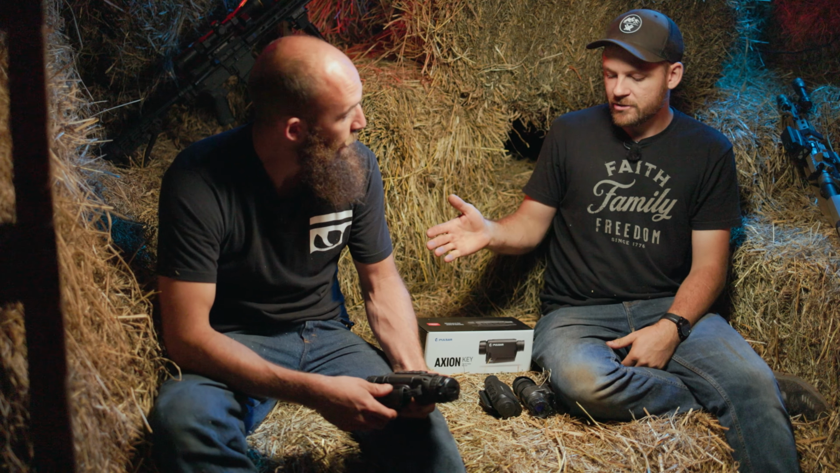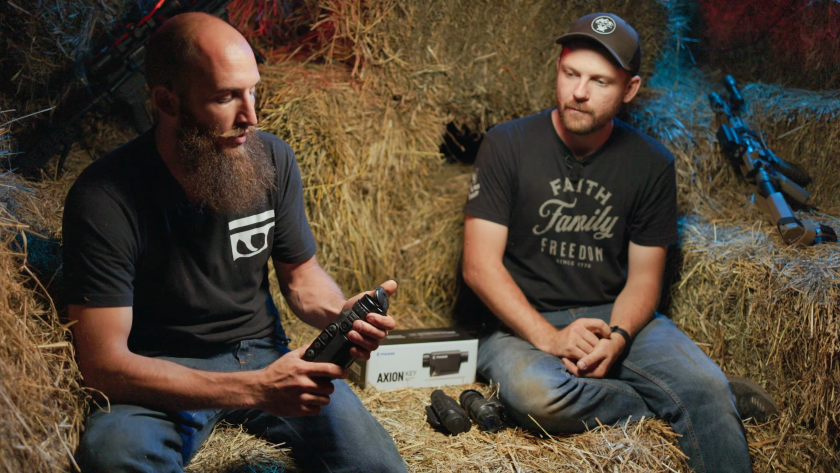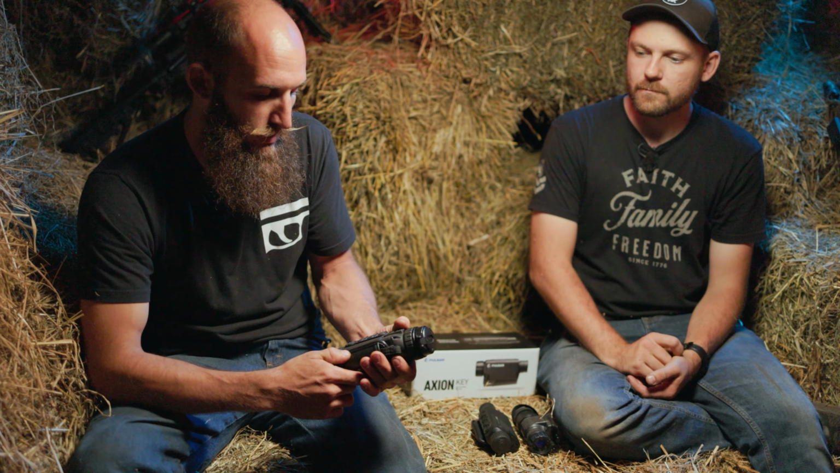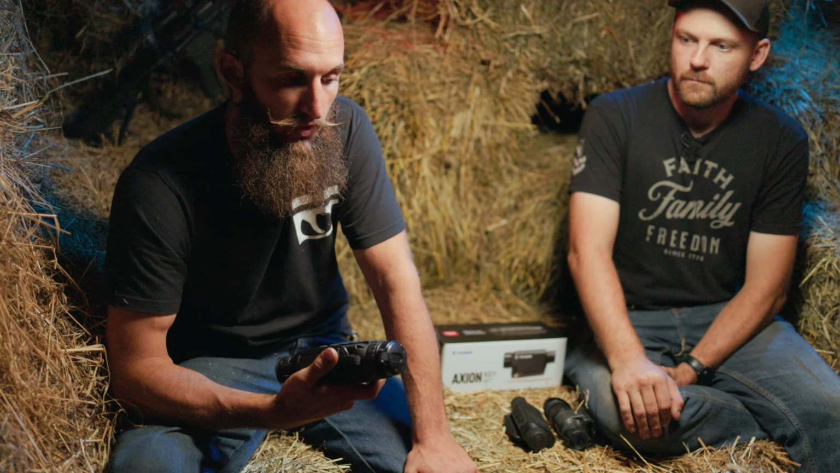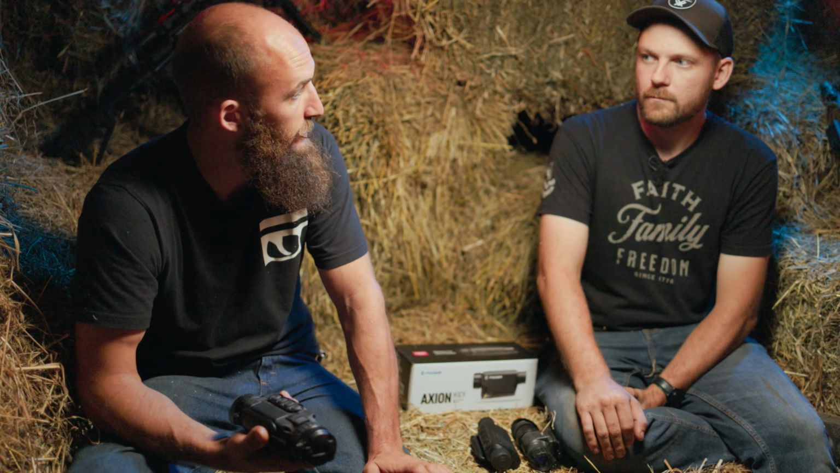So your application has been largely predator hunting. Can you explain to people how you use these in predator hunting? The handheld thermal shines over top of a weapons mounted thermal in a couple different ways, and they each have their positives and minuses, but the handheld thermal's lightweight and I can spend hours behind it without fatiguing. And when I say hours, I'm saying we'll start at 8 p.m. and we will run until 4 a.m. So however many hours that is. A lot. 8 hours. 8 hours straight.